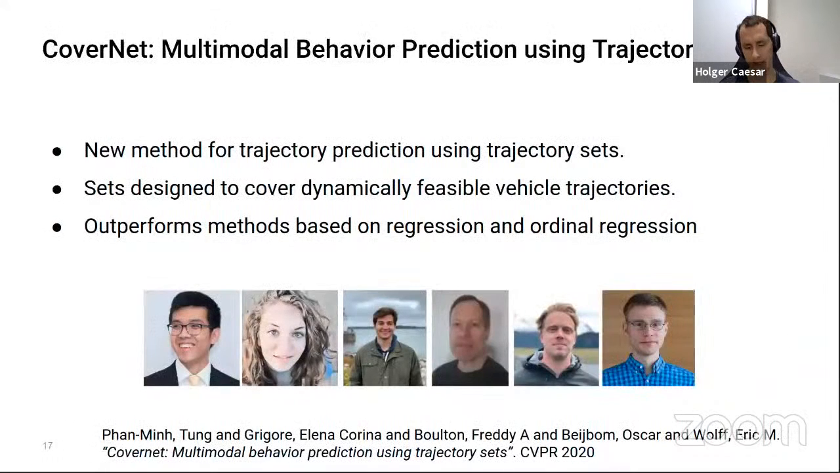Okay, this is another paper from our behavior modeling team, which is called CoverNet. It's a method for trajectory prediction using trajectory sets. Trajectory prediction means that for every agent, you figure out where they're going to be up to 6 seconds into the future. The way it works is that it generates sets that are designed to cover the dynamically feasible vehicle trajectories. We will see that in a second. And it outperforms methods based on regression and ordinal regression.